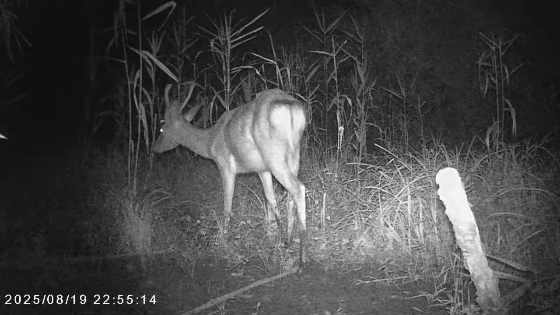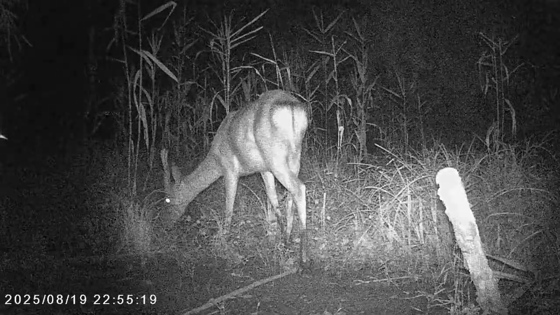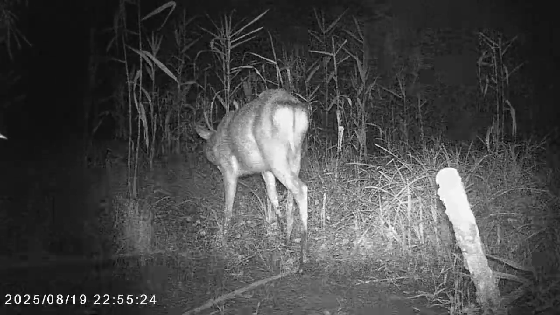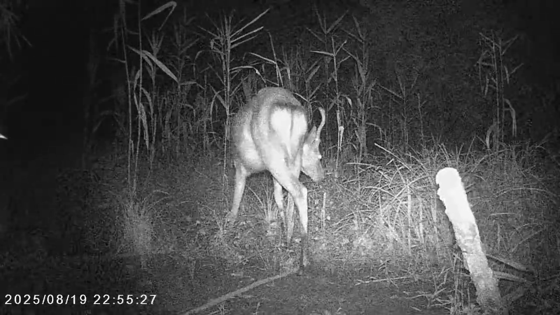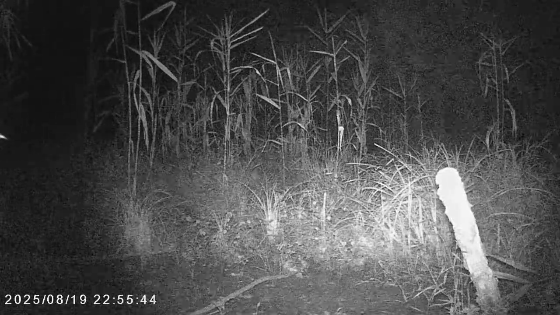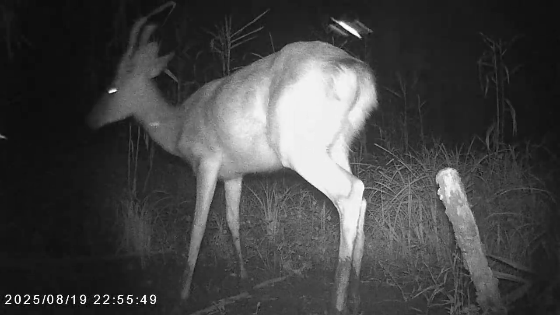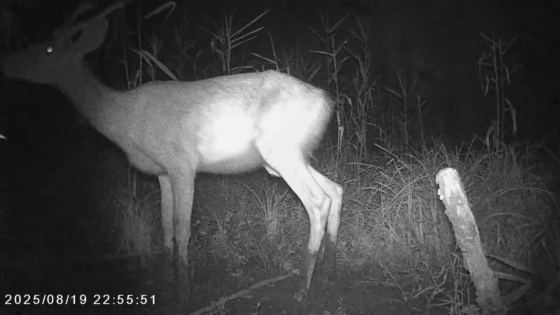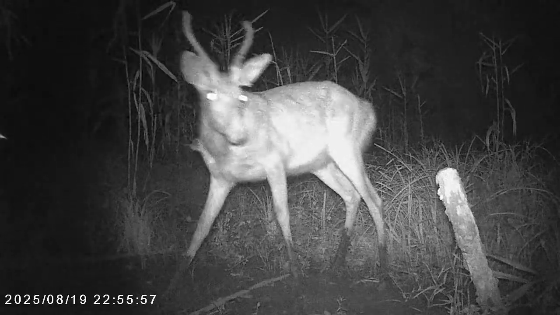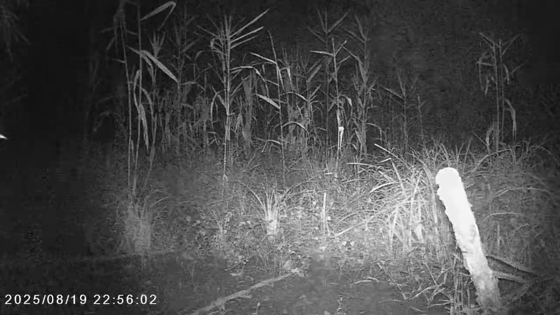And it's searching for something to eat. They are herbivores, so that means they just eat plants and leaves. And he comes back for another look at the camera, a bit closer this time, before saying goodbye.